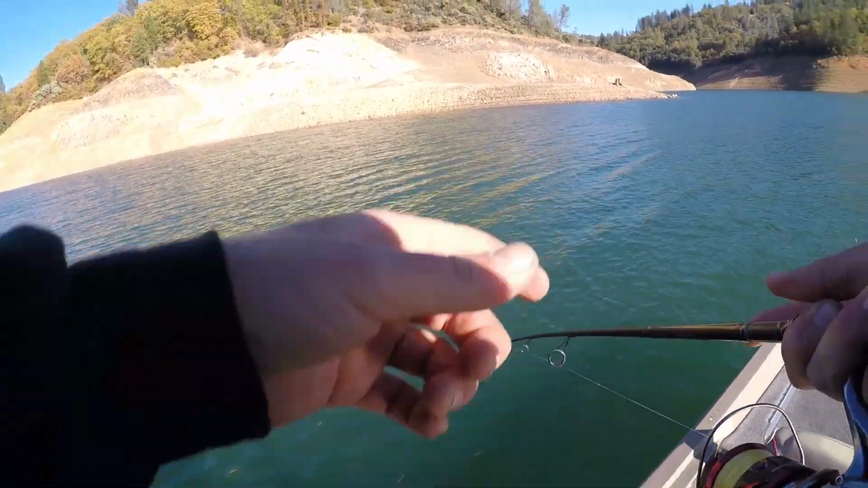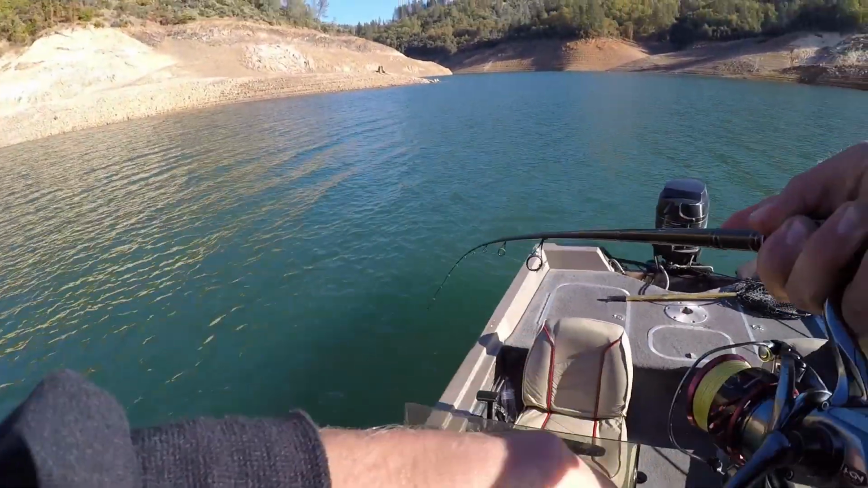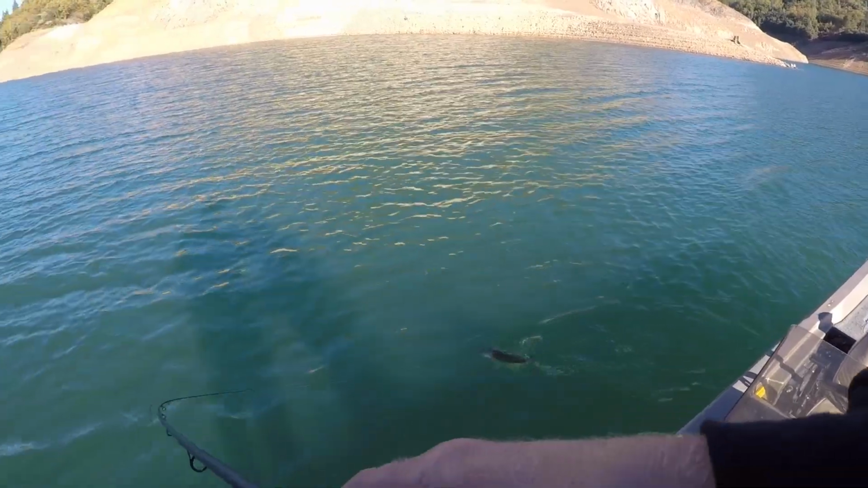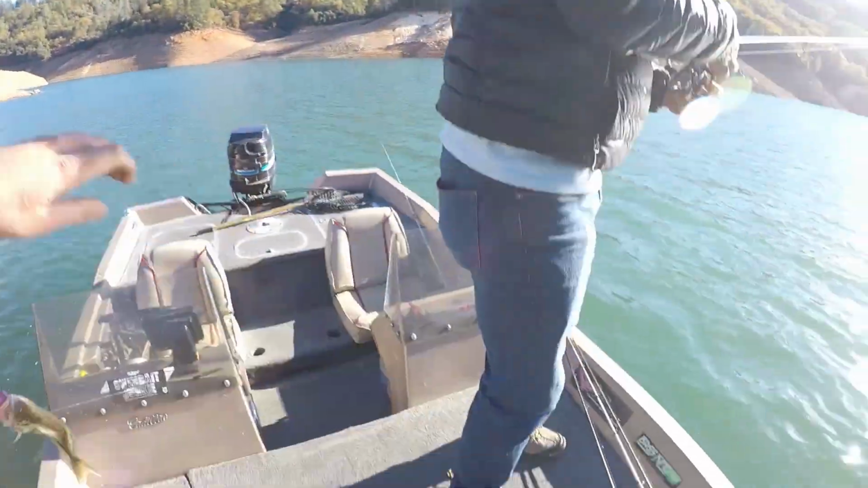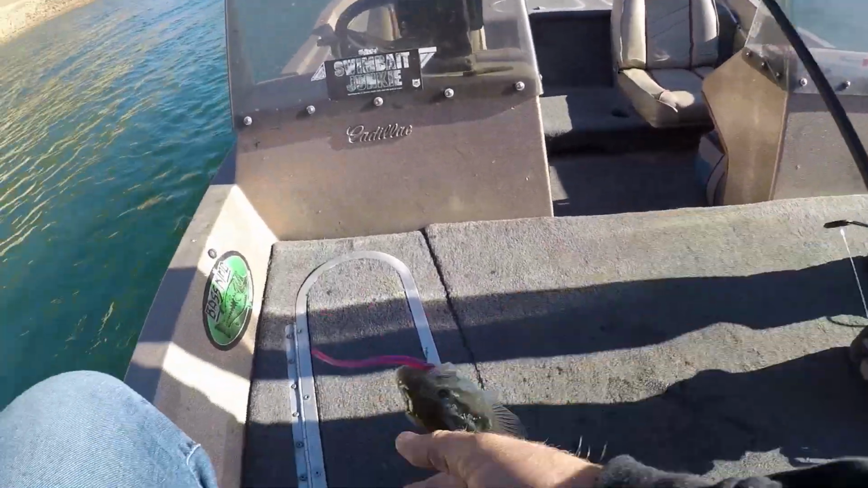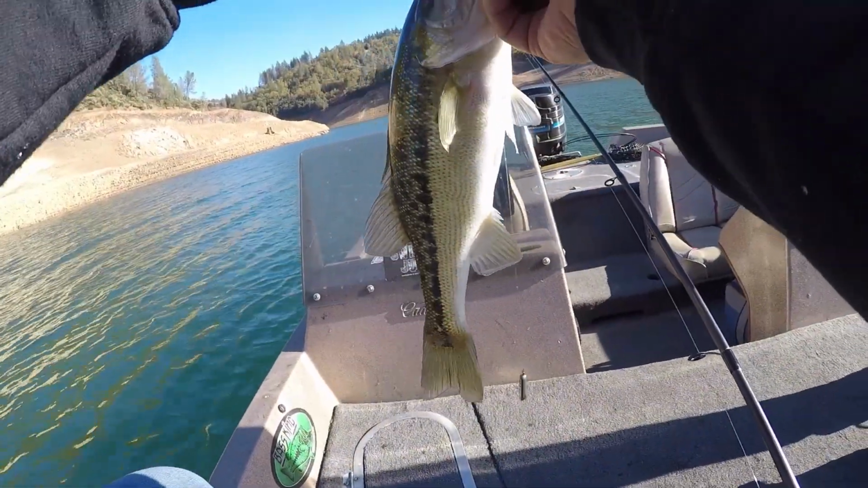If this spot's good, this whole spot on our left is gonna be good. That's a decent fish. Look at that one. Oh yeah, that's the best one today. Get in here, buddy. Yes, finally. God, I worked hard for that bite. No, I felt him eat it.